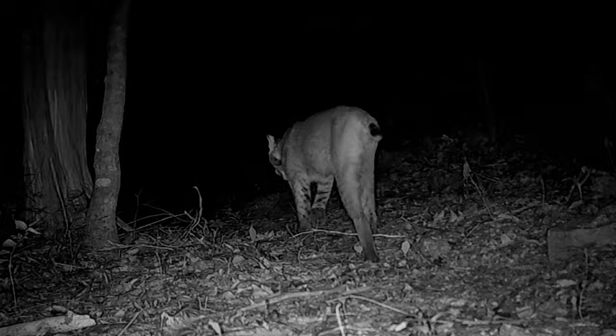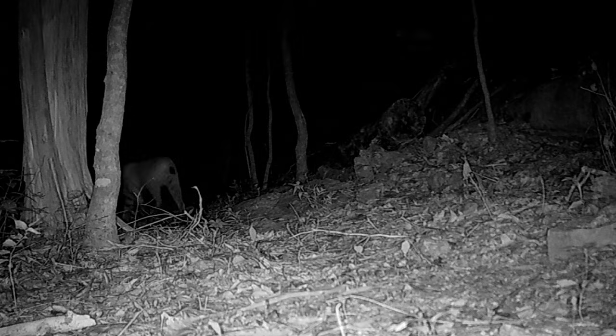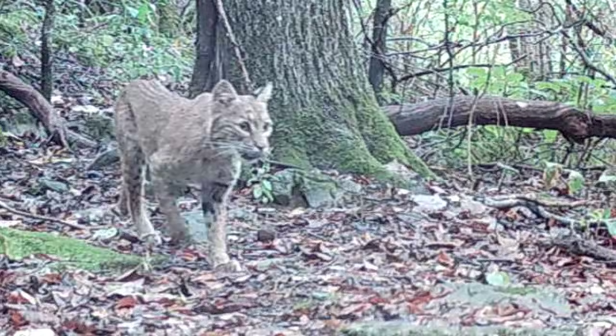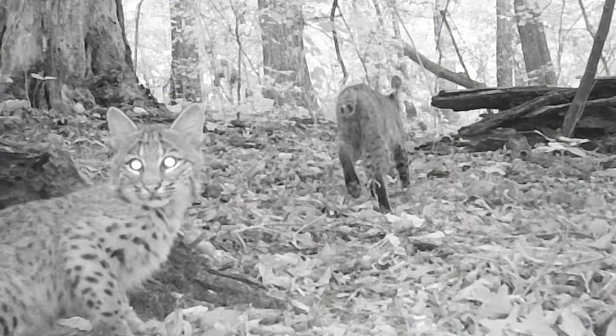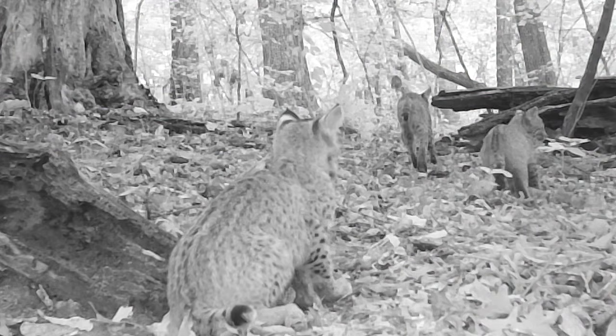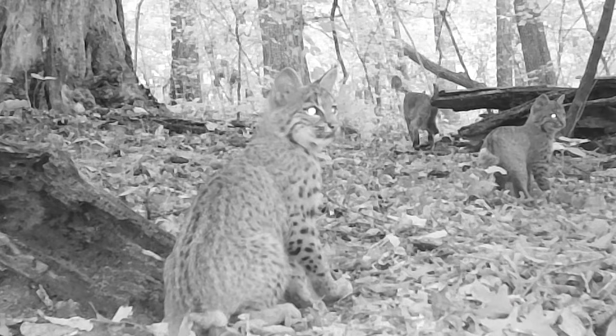They're elusive. There's a spider crawling in front of the camera. And I catch them during the day every once in a while too. And here's a rare capture of a mommy and her babies. Baby bobcats, ain't they beautiful?